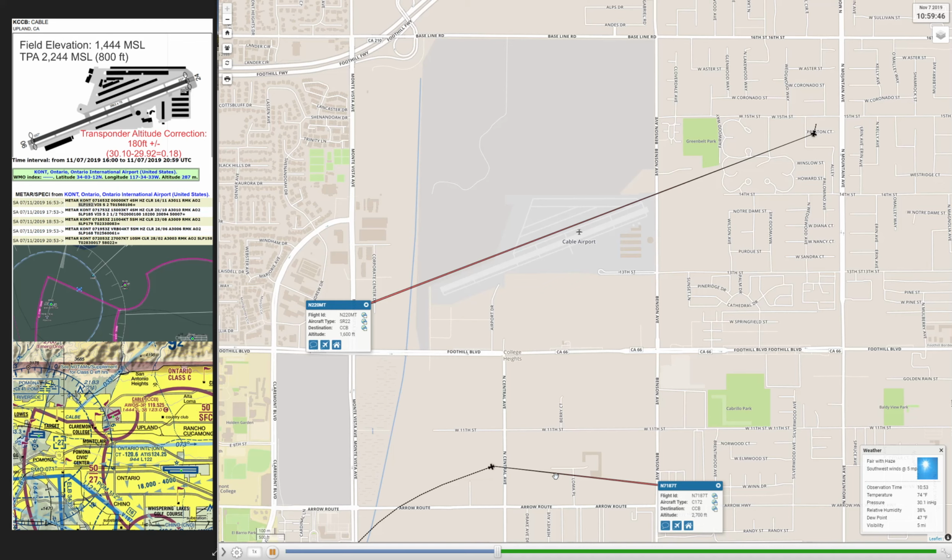87 Tango, Cable Unicom, there's smoke at the end of the runway at 24. Airplane is reported down. 87 Tango, I see the smoke.